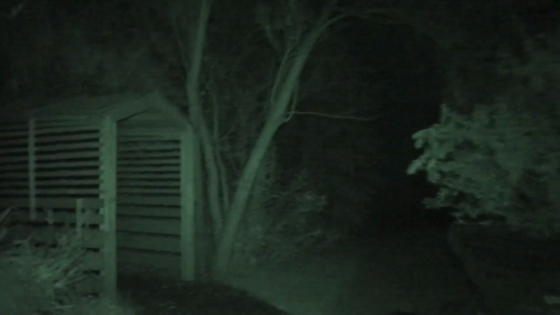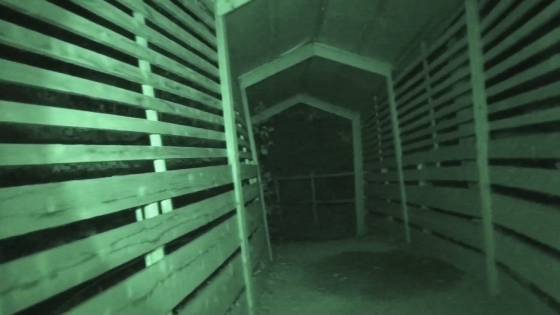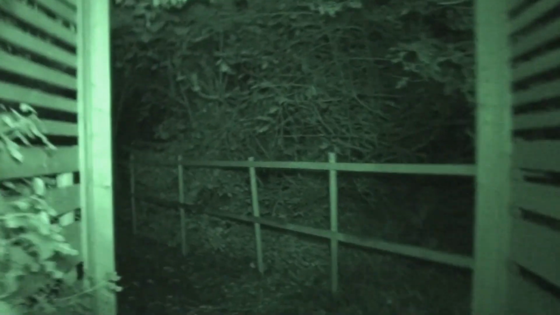Right, where am I going now? Oh yes. Hoping that nobody is in here. Running into anybody this hour of the night out here would be a bit jump scarish.